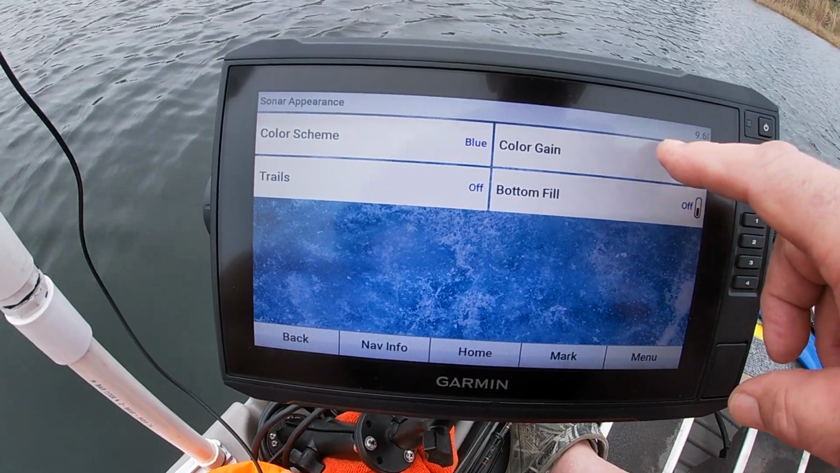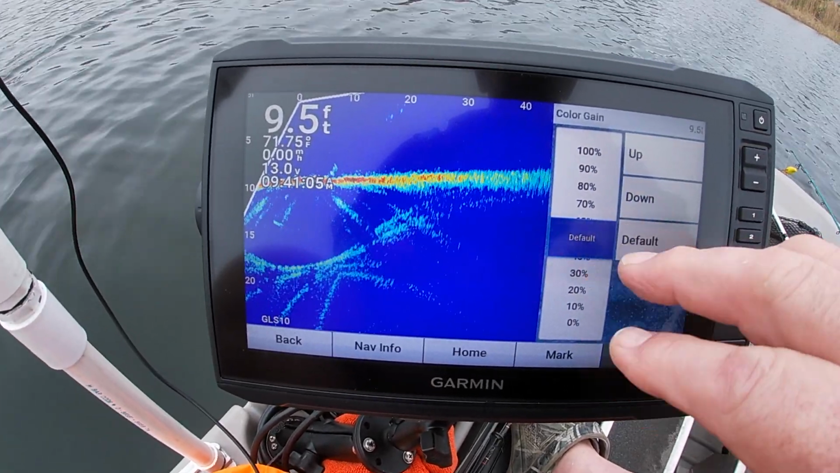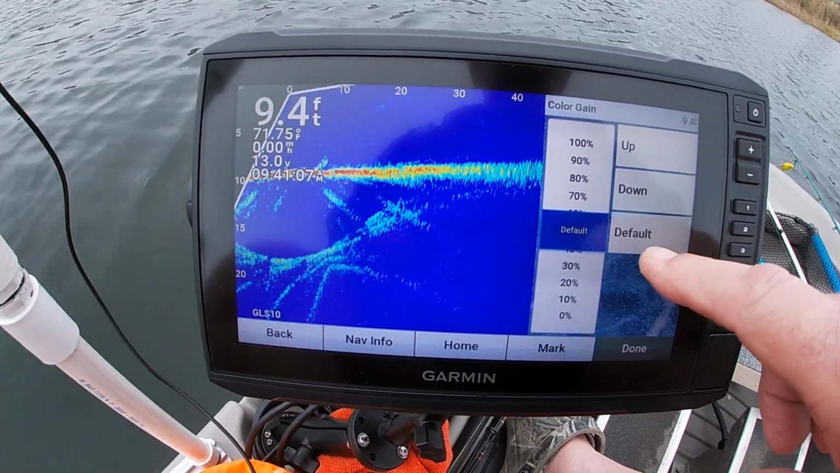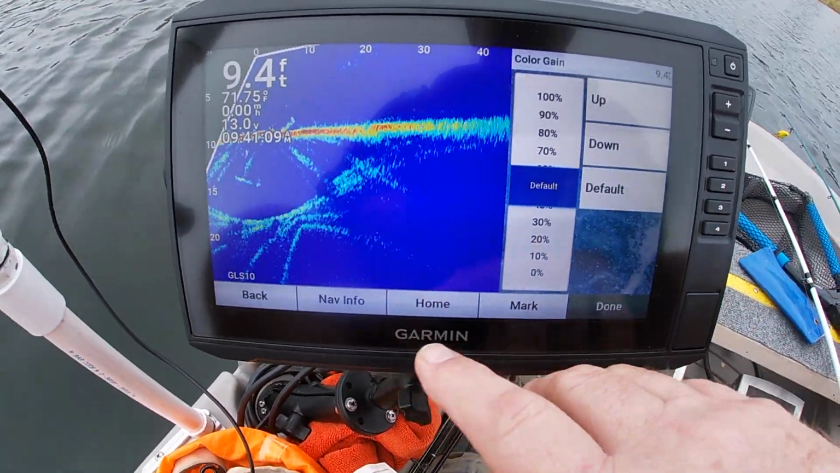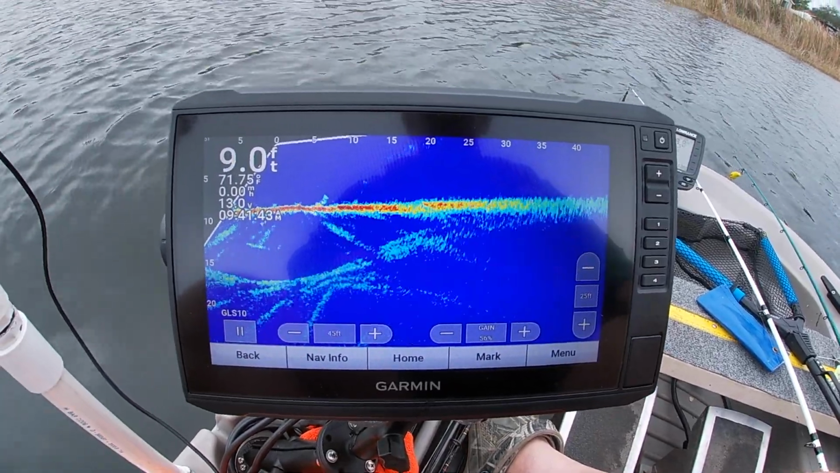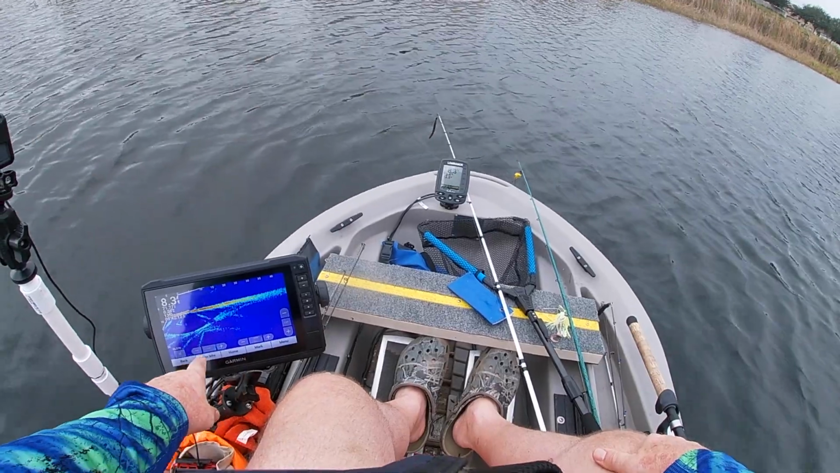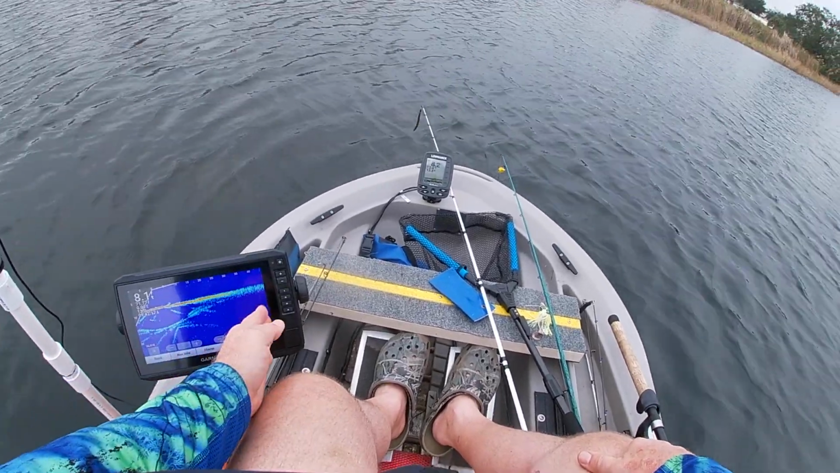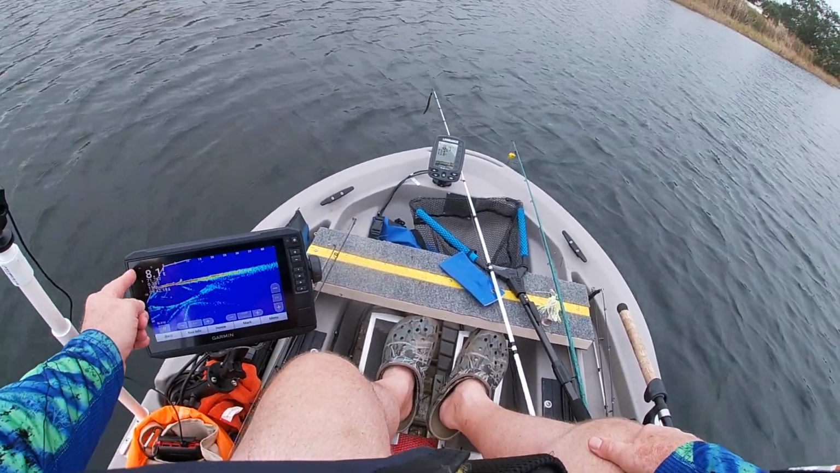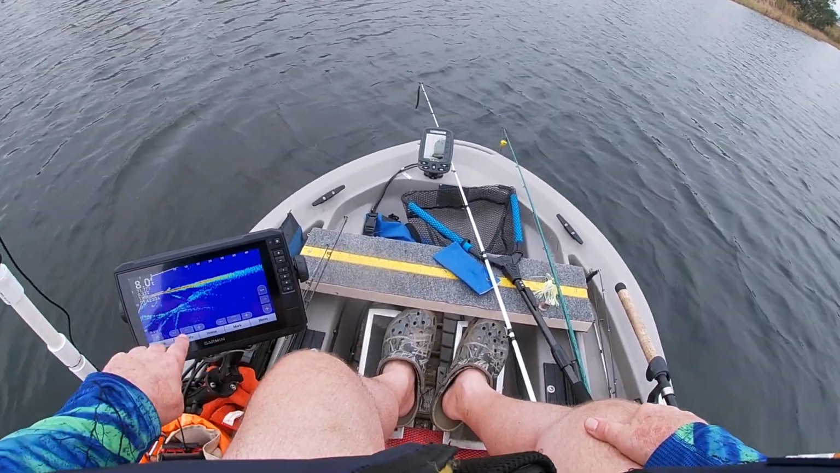Color gain lets you determine the brightness of the colors. You can do it manually or leave it in default. I've got it in default. So let's try this blue. All right, the bottom of the lake is way up here, so I'm way too deep. This goes with this scale. See this scale? So it's parallel with it. That means that goes with that one.